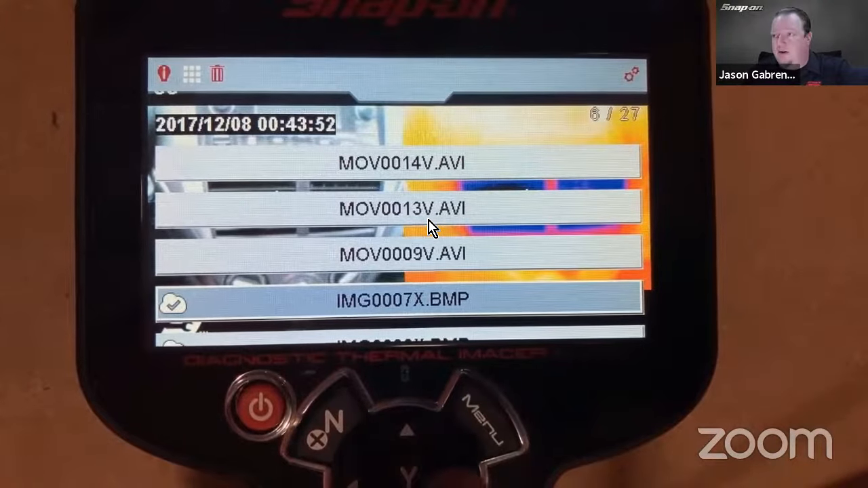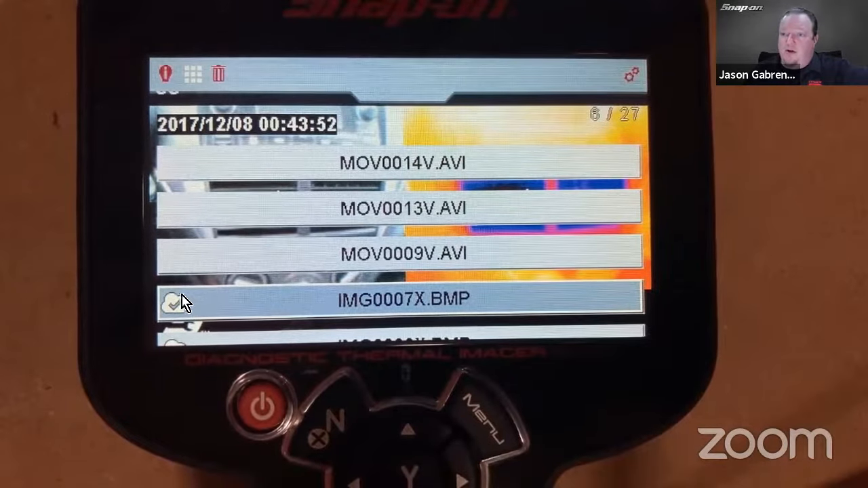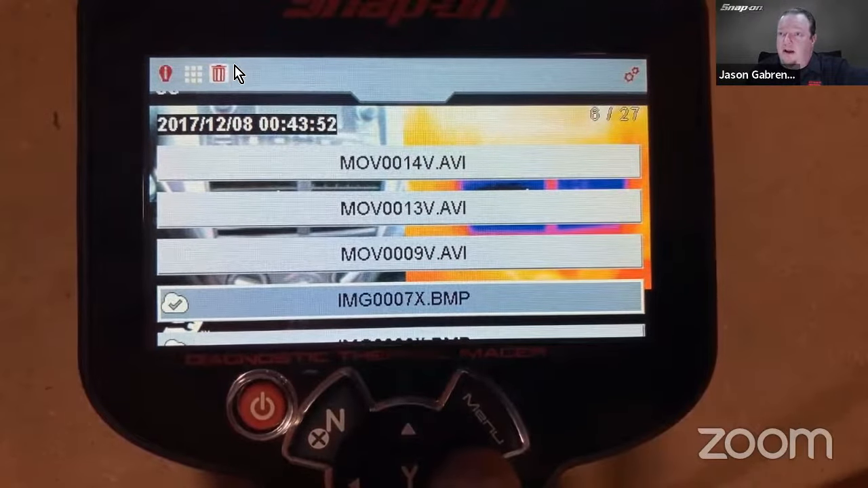The video files do not, but if you want to get the video files off, you can just get them off in Windows Explorer. Also, I want to note over here on the bottom left-hand side, there's a little cloud with the check mark. That means that has been uploaded to Snap-on Cloud. If I go to the right again, I can delete the files. So I just highlight whatever file I want to delete and hit the trash can.